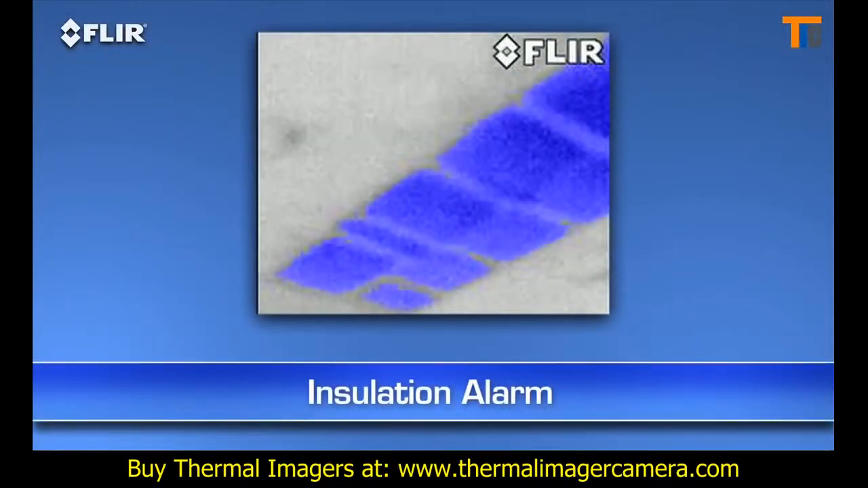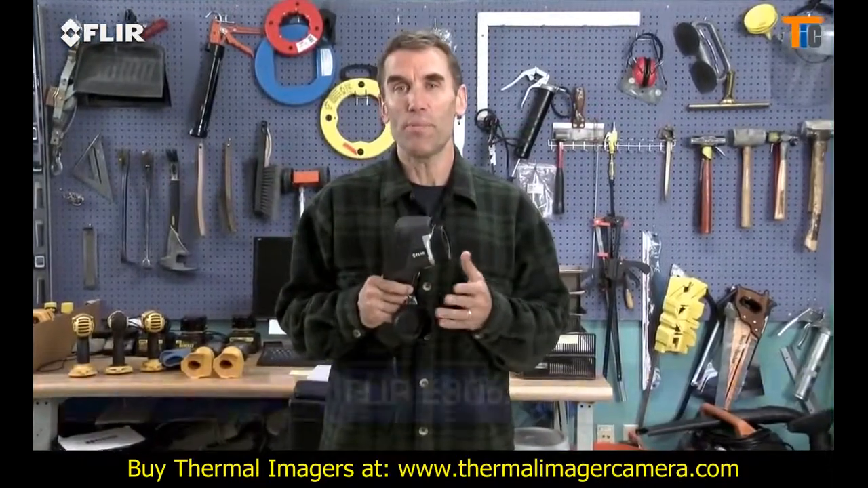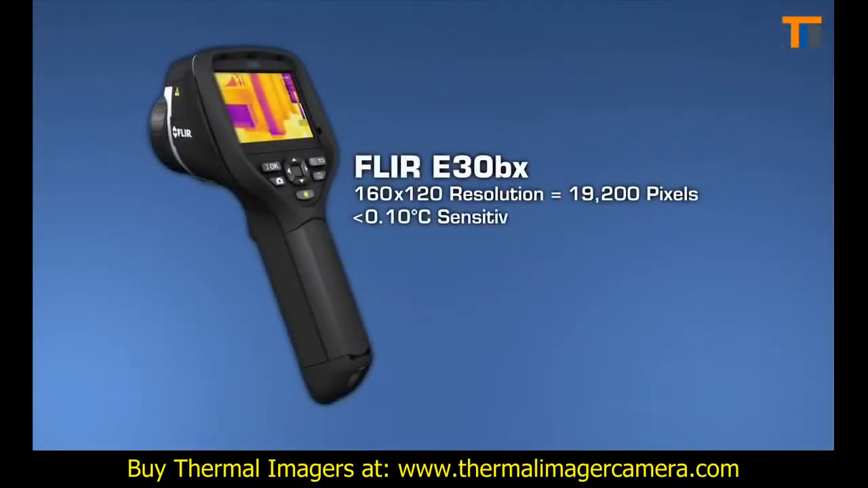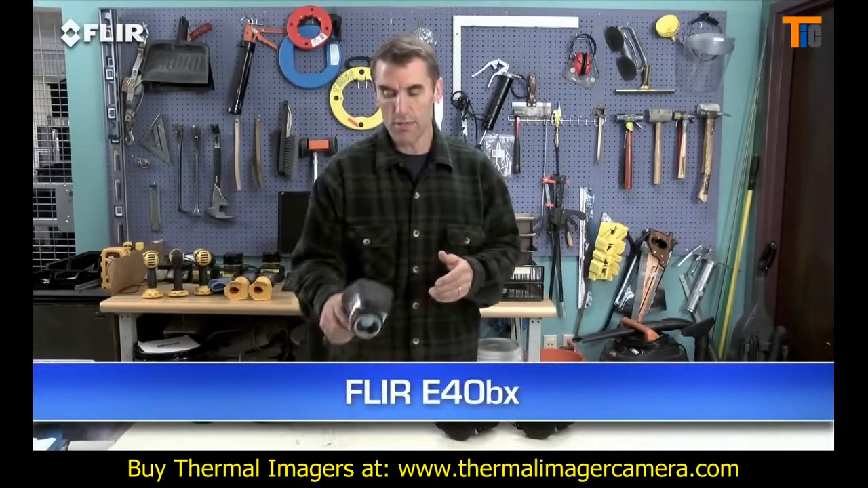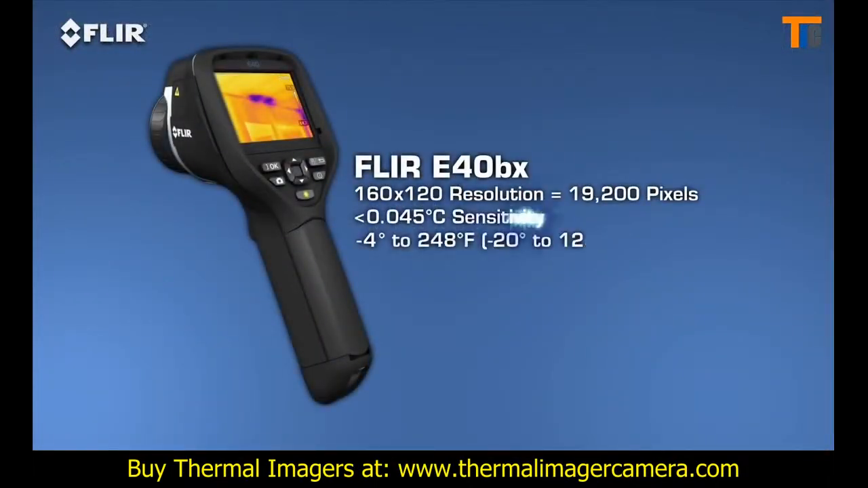E40bx cameras also have an insulation alarm to quickly show where the voids are, and a dew point alarm to easily locate hidden moisture. The E30bx, which is the lowest priced E-Series building camera, comes with all these features. It has a similar thermal resolution and sensitivity as the i7, so it too exceeds the ResNet thermal imaging standard. Moving up the line, the E40bx gives you significantly higher sensitivity for better quality thermal images, so you can see temperature differences in more detail.